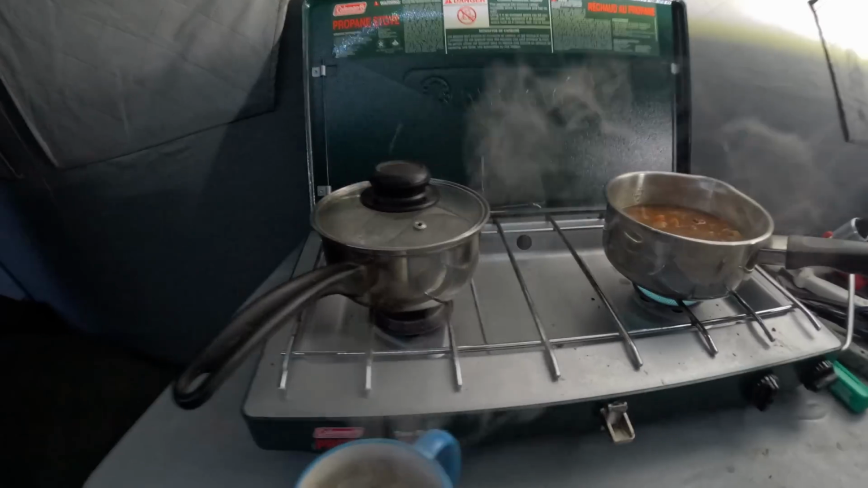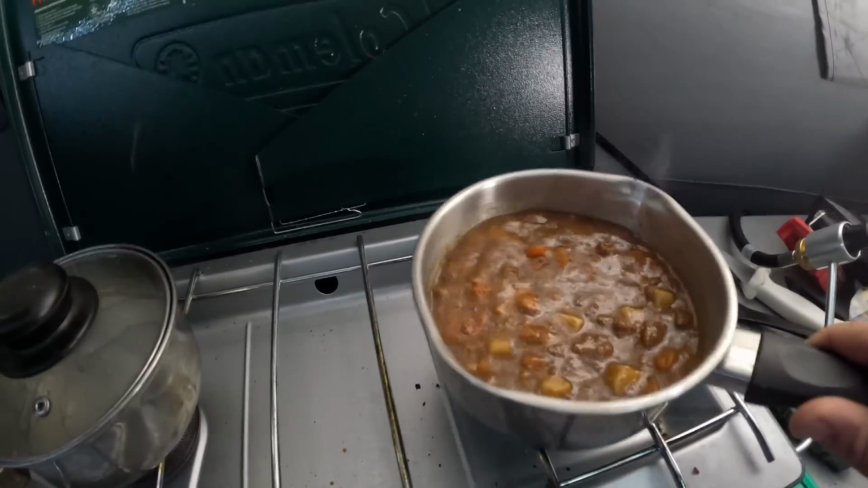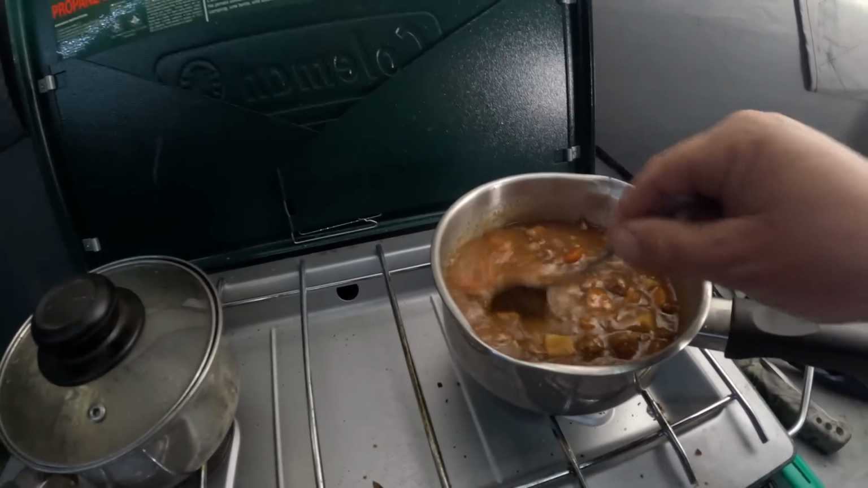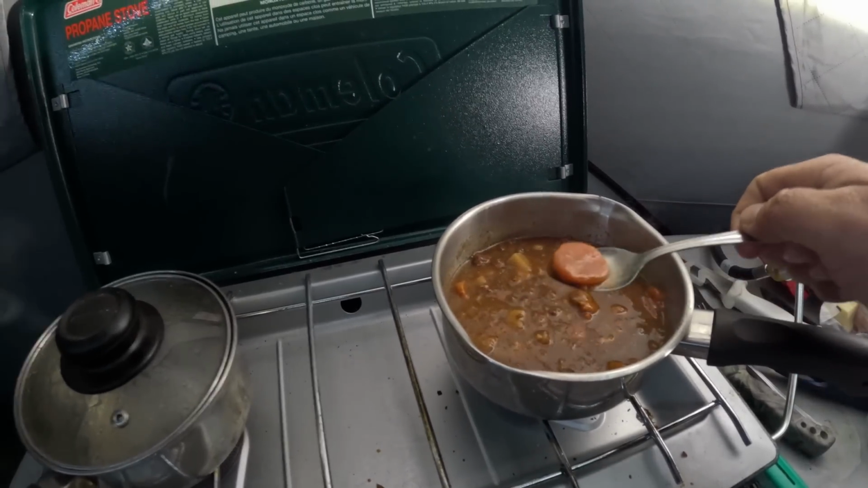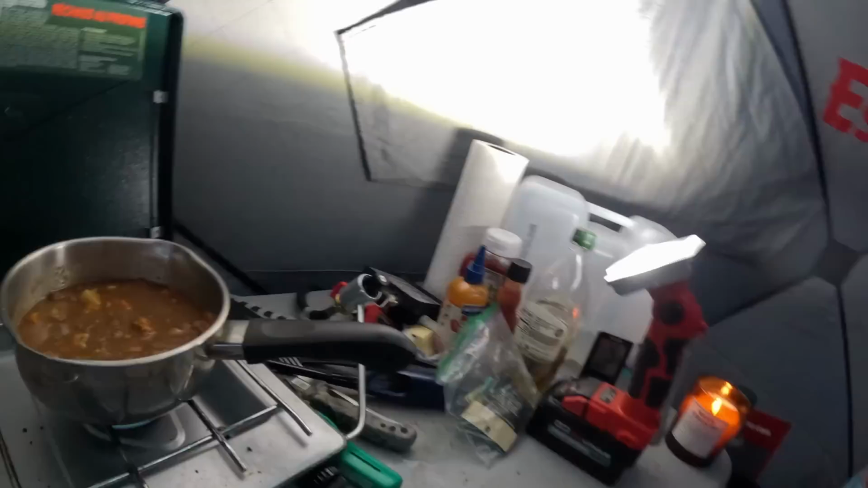Keep that warm in case I want to refill. Well, there's the stew. It doesn't look half bad, does it? Got some big old carrots. It's not homemade, but it'll do in a pinch.